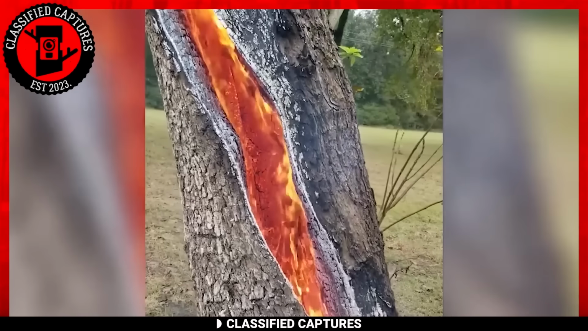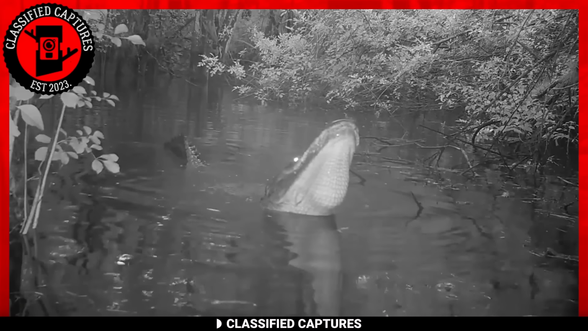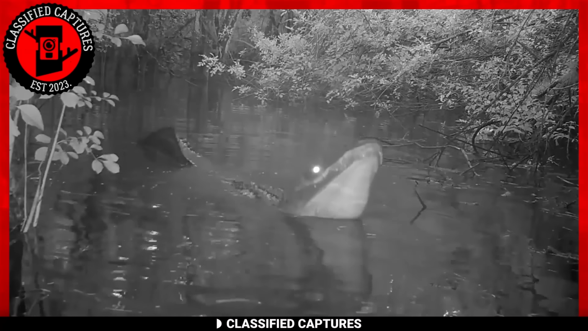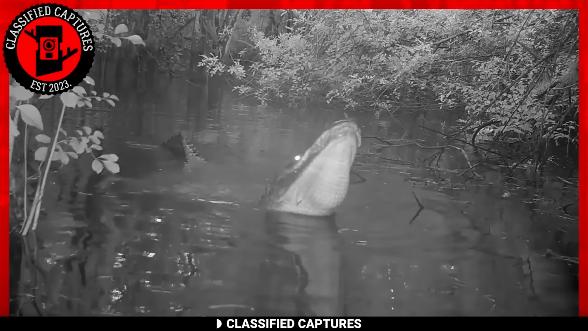Beautiful, but dangerous. In the deep of the night, a trail cam footage set on a swamp of alligators, and in the stillness of the night, you can hear the beast bellowing.